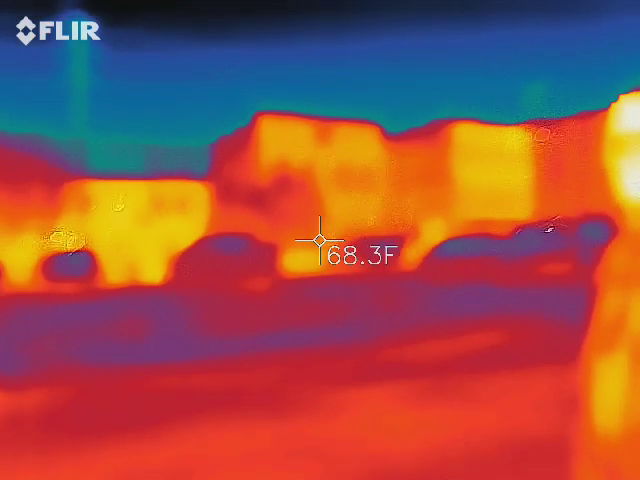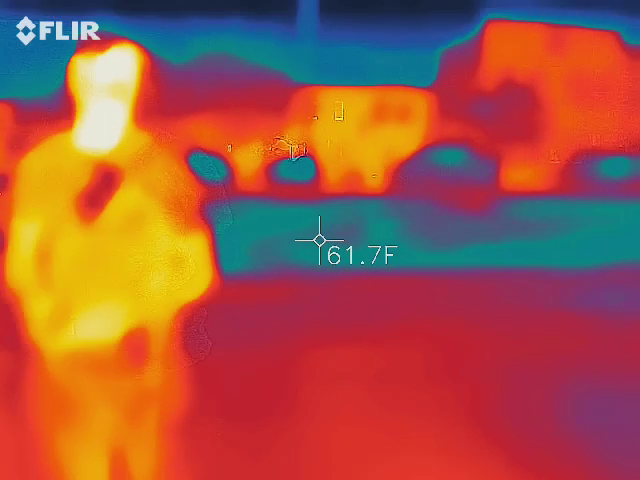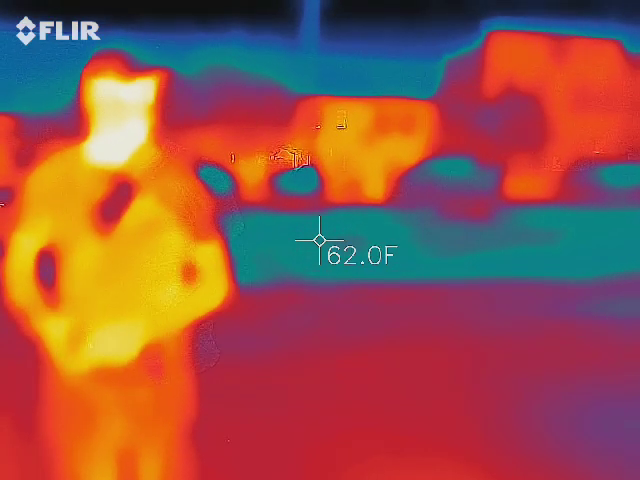We talk about Eliza a lot, but we don't talk about where she lived. This is where she lived. This is where we're going to get a lot of data from.